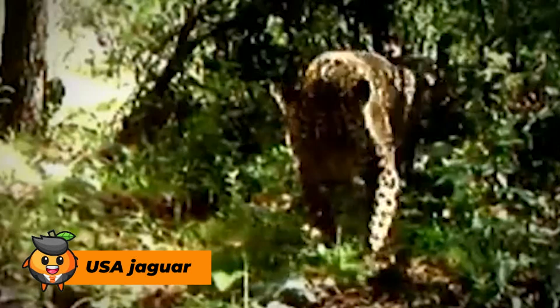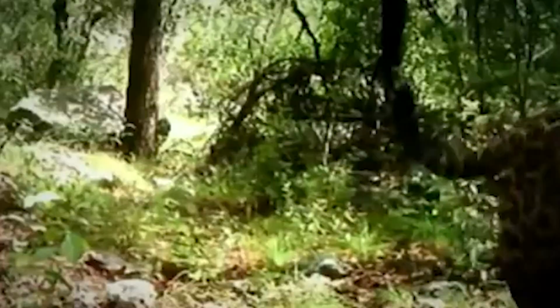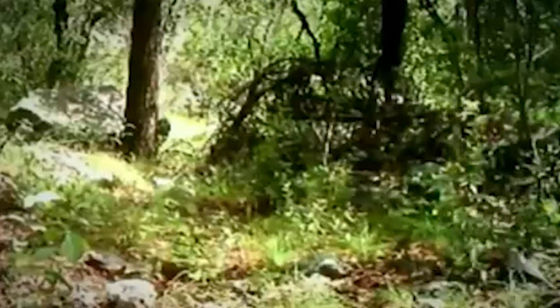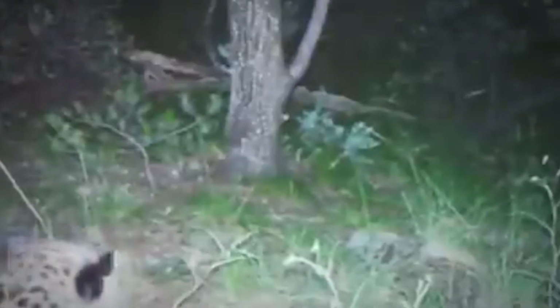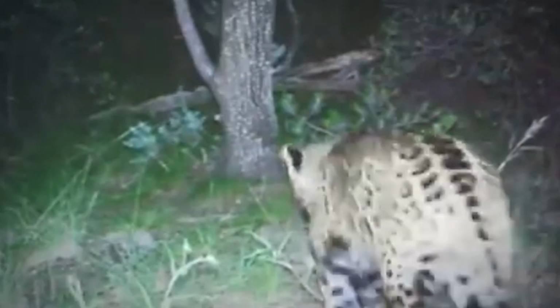USA Jaguar. In the remote Santa Rita Mountains of Arizona lurks a magnificent beast who holds the distinction of being America's only wild jaguar. Sure, there are countless jaguars living comfortably in zoos across the nation, but only he has the freedom to roam and hunt that is enjoyed by his jaguar brothers and sisters in the animal's native Argentina.